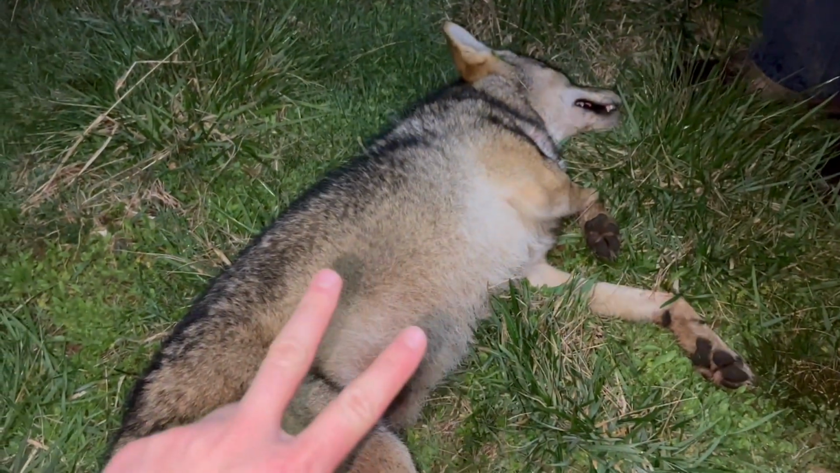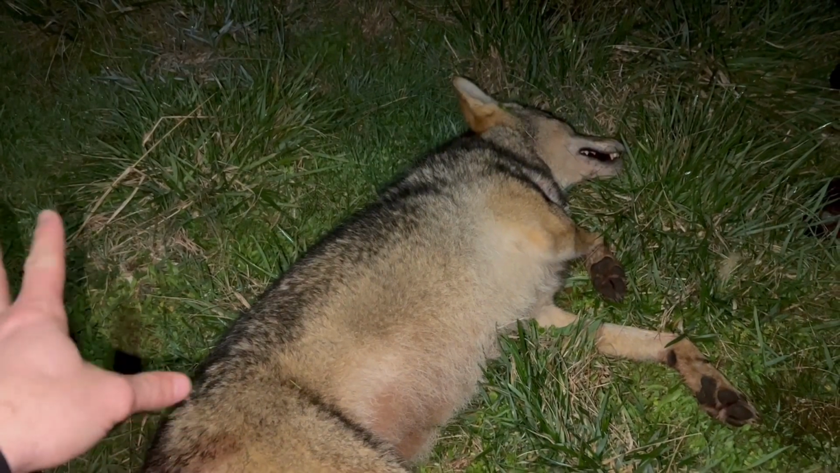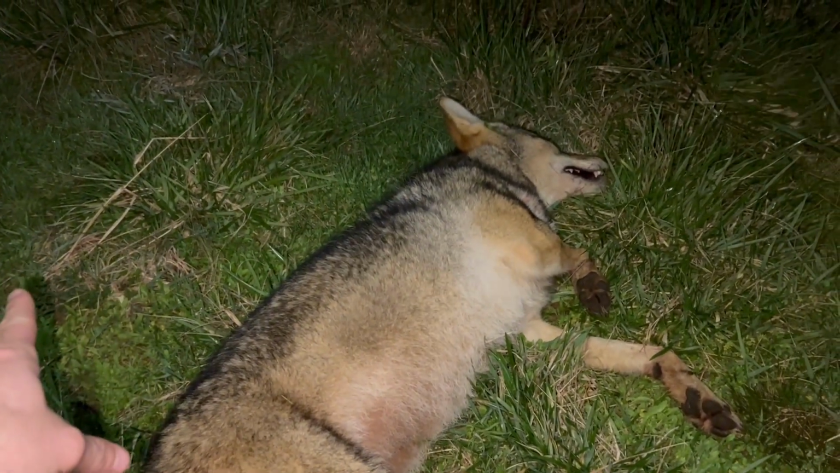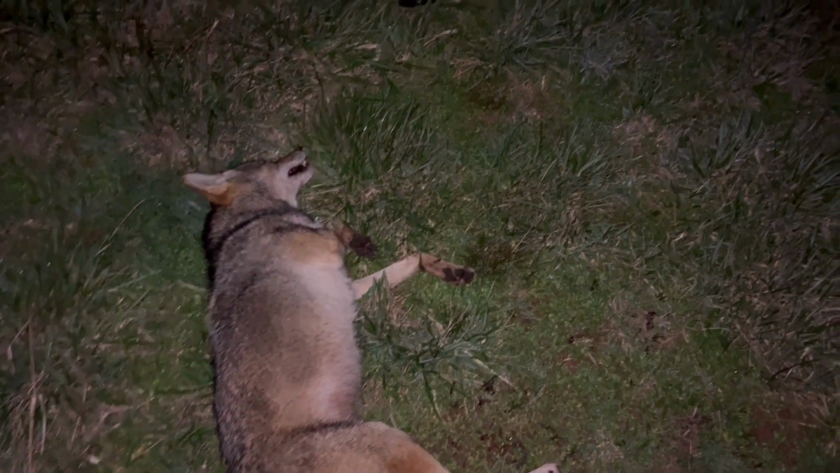This is exactly what me and Trent were expecting, a big male. What we think the other two dogs were was a female and a less dominant male. We couldn't get the female to come back in, and that less dominant male wasn't going to leave that female to come in here and see what's going on. But also testing out the new laser that I've got. I don't know if you guys can see it or not, but I got a new laser on the gun. I'll give you guys a review on that before too much longer.